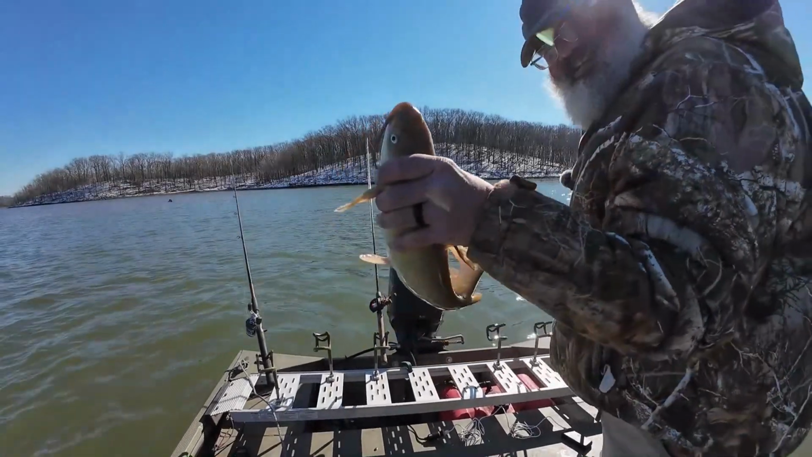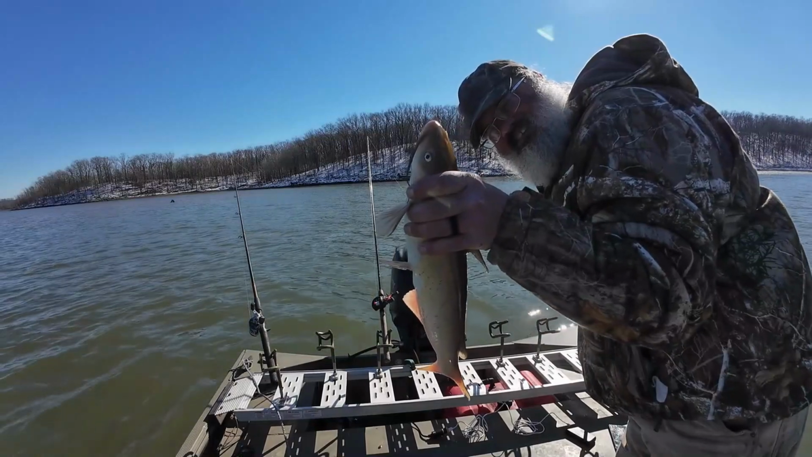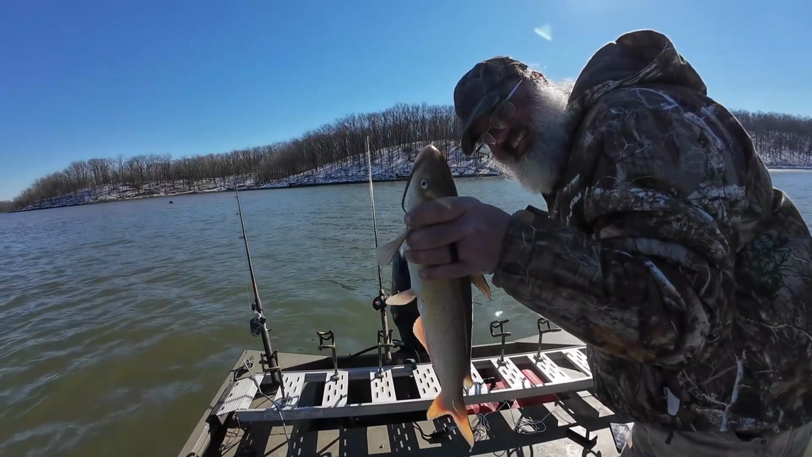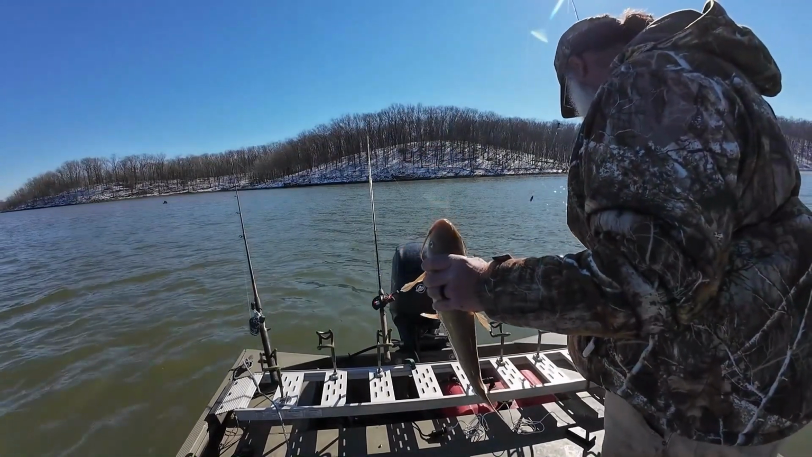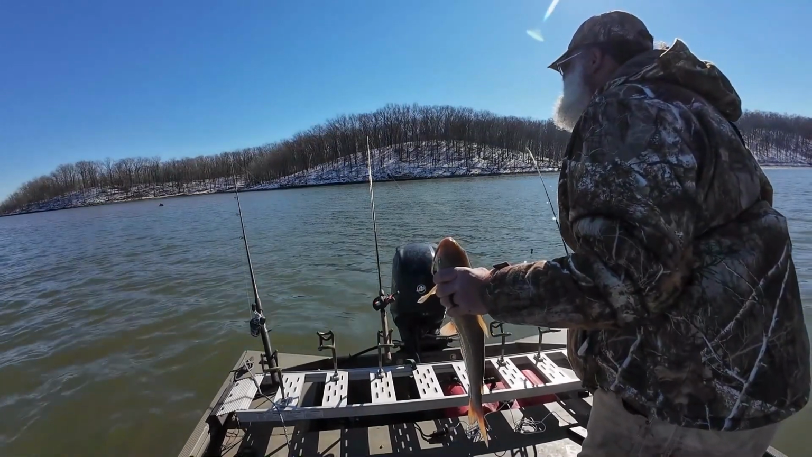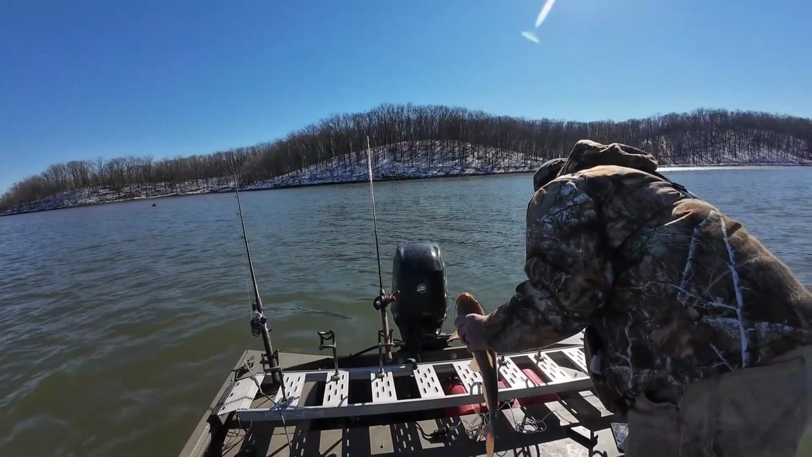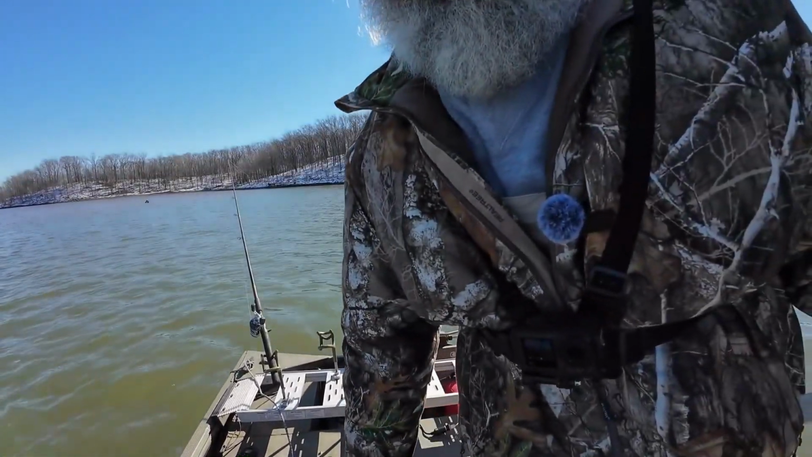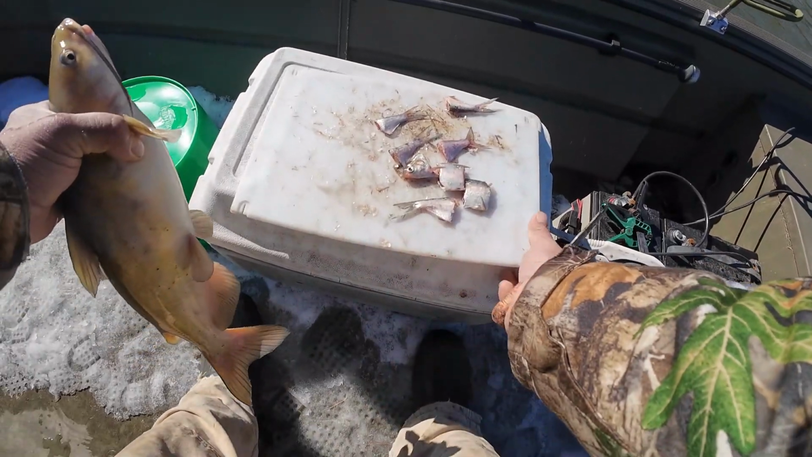Another eating size channel cat. My cooler steadily getting fuller, but slowly.